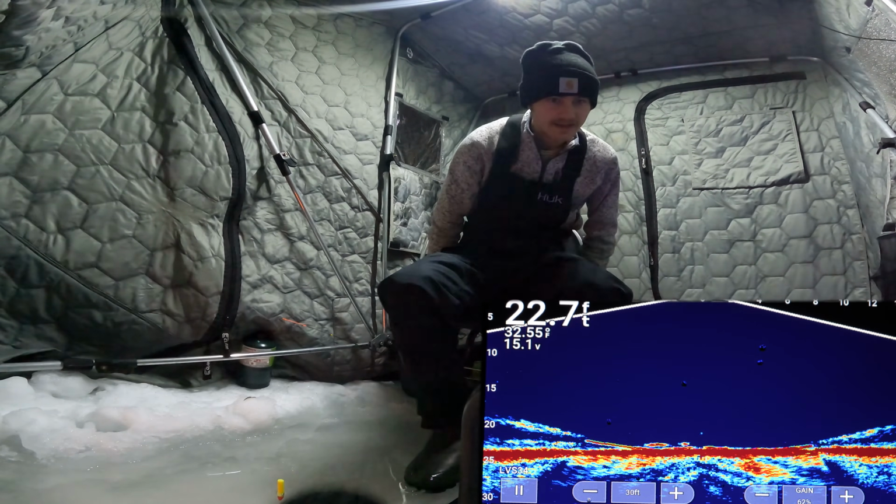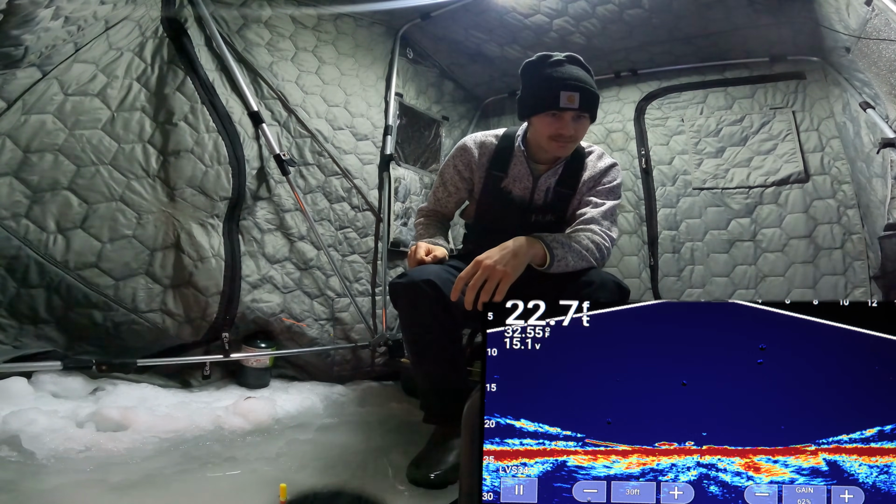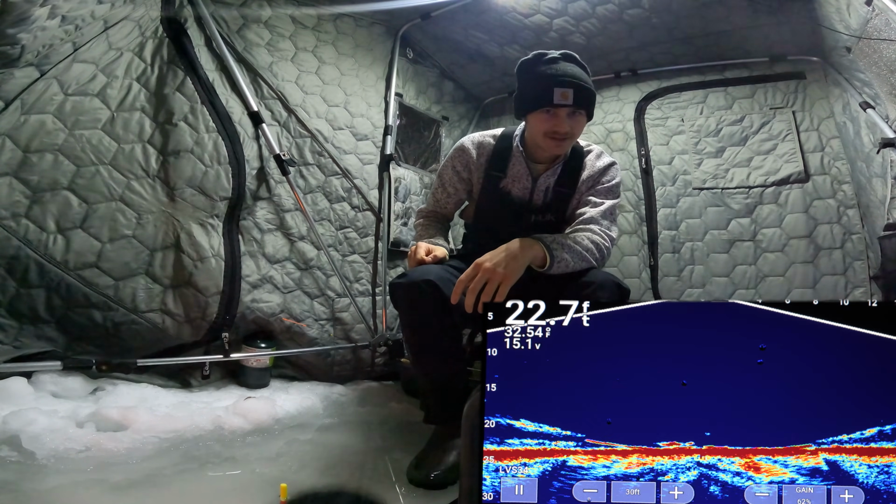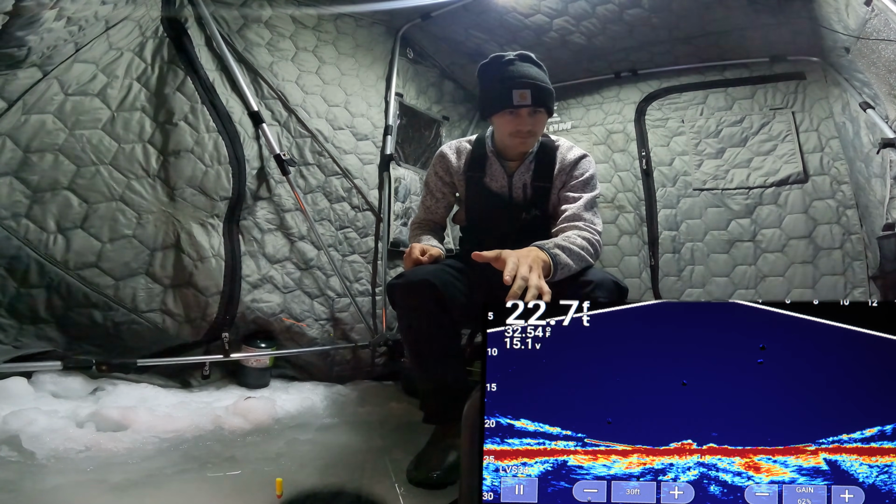Oh, look at this guy. Look at that guy right there making his way across the bottom. My shiner's getting nervous. Good looking mark too. He's walking right into my shiner. We'll see if he wants to eat it. He might just be moving through, I'm not sure.